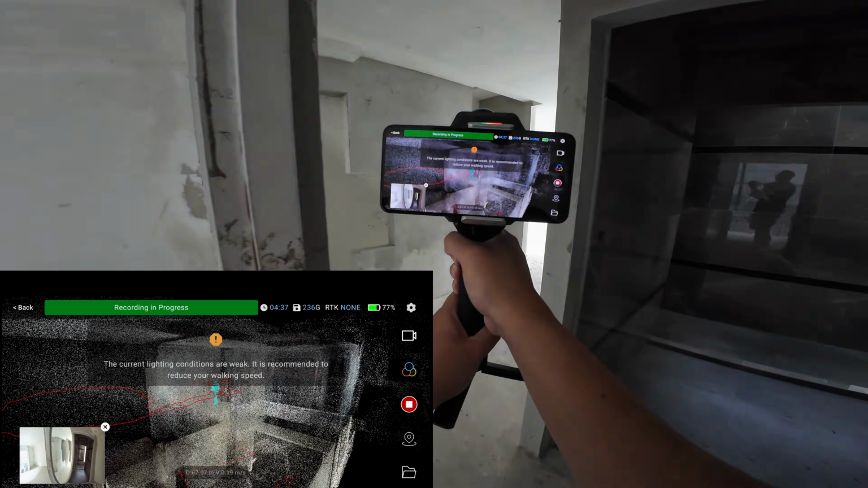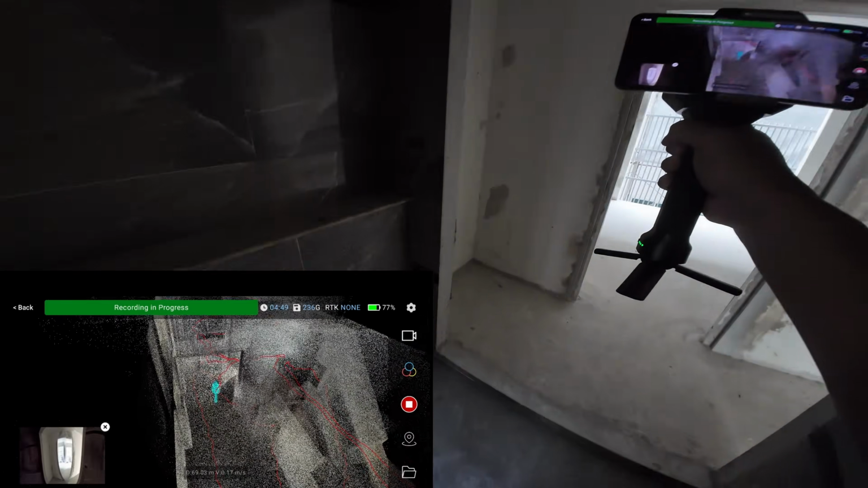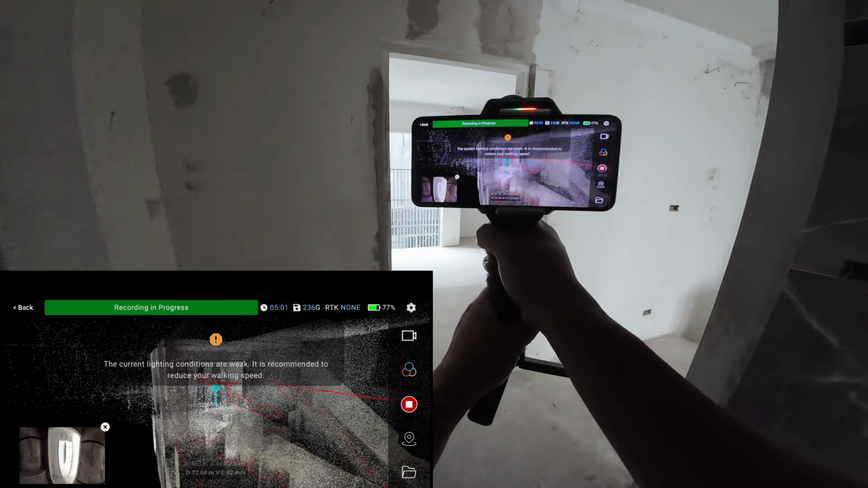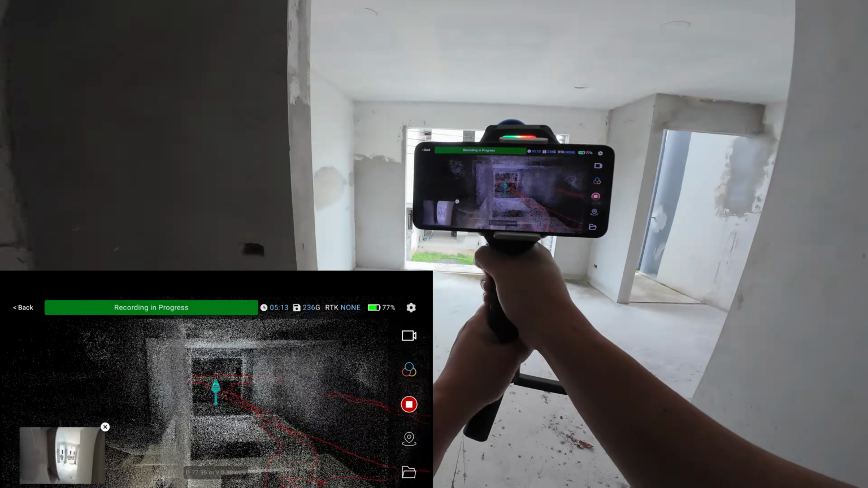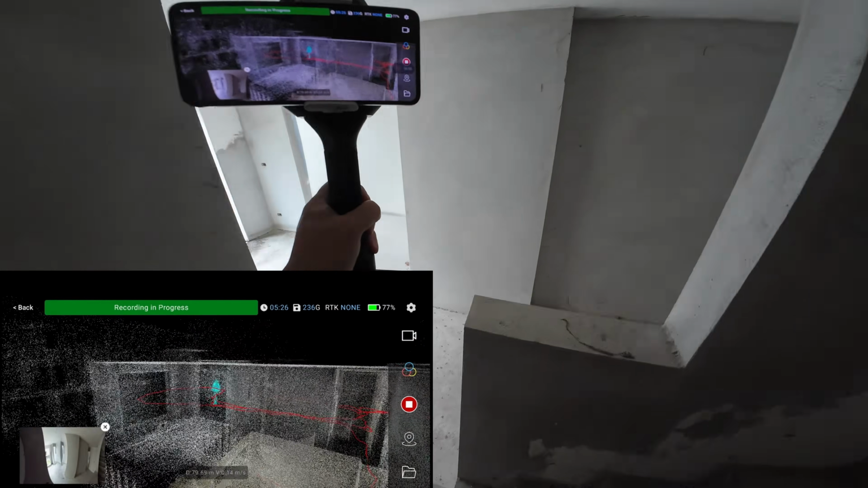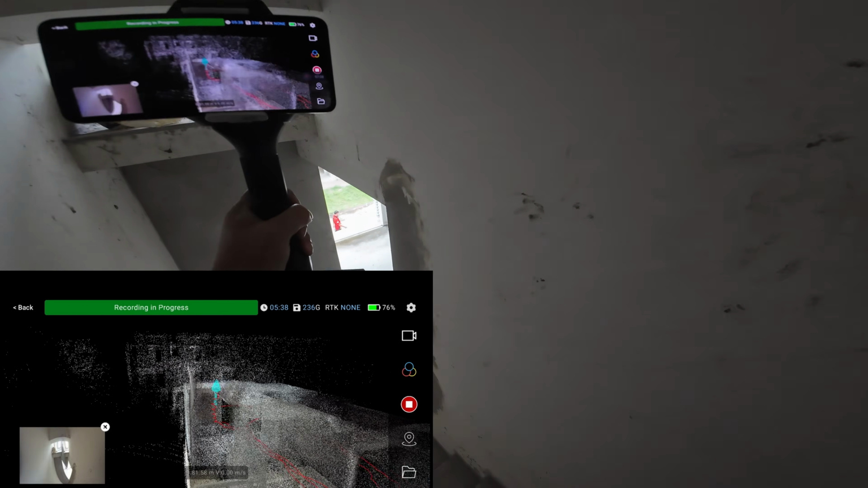I have already captured outside of this room so I can walk forward. Now I'm entering this bathroom, which is very small, so I have to walk backward. Now I can walk forward because it's already captured the outside of the room. Now I'm going to the third floor doing the same thing, so I have to walk backward up the stairs.